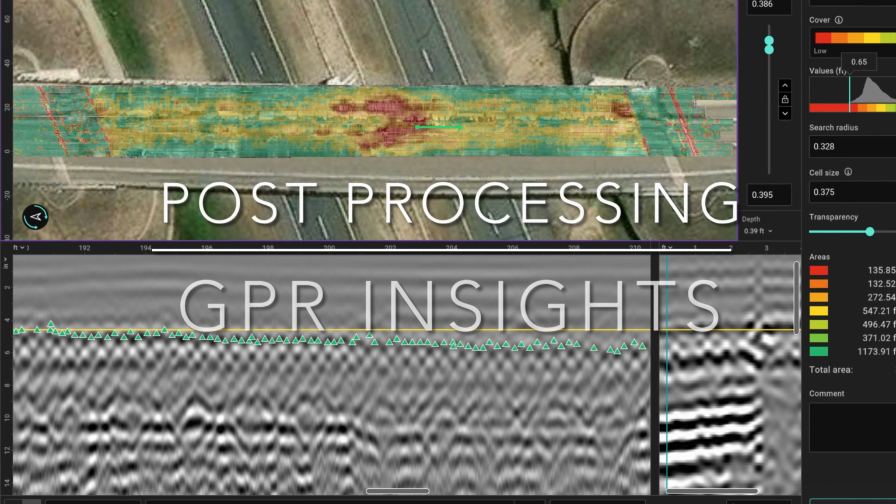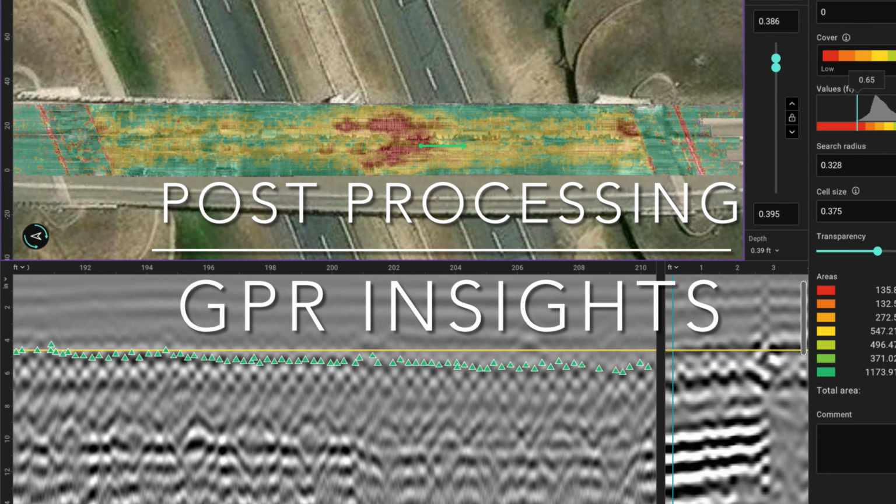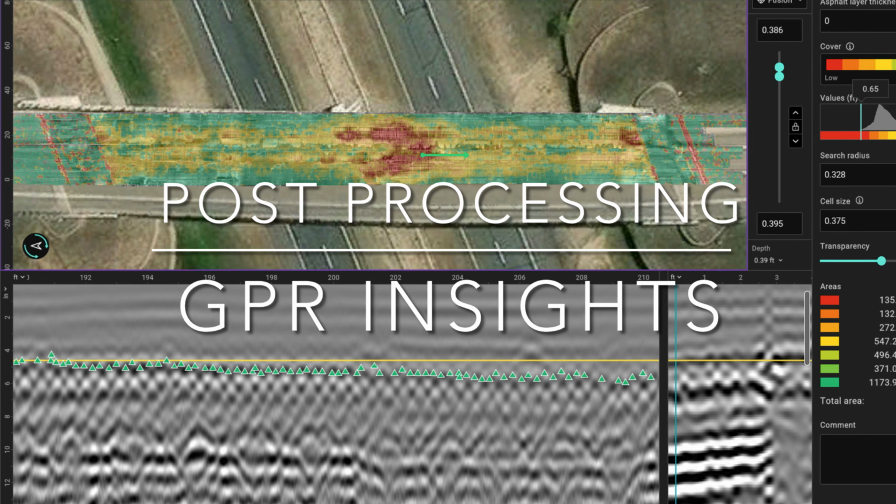To really unleash the power of your data, we want to bring it into post-processing. If you want to learn more, please reach out. We'll get you a trial and show you everything.